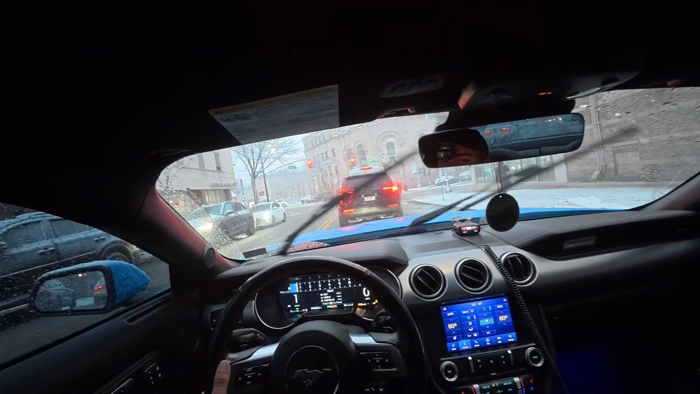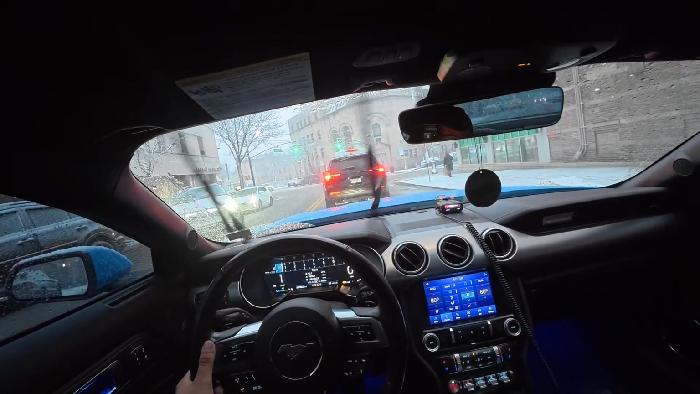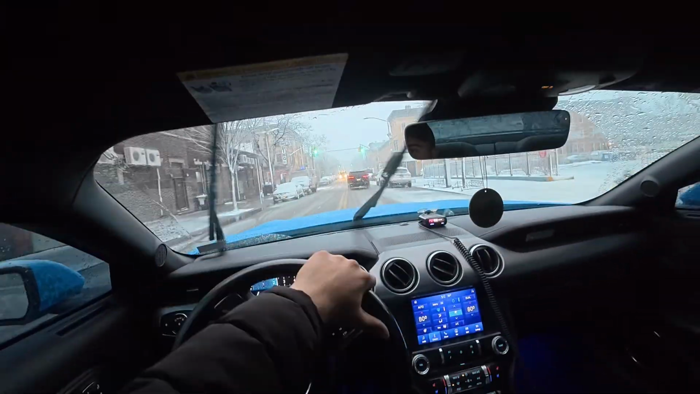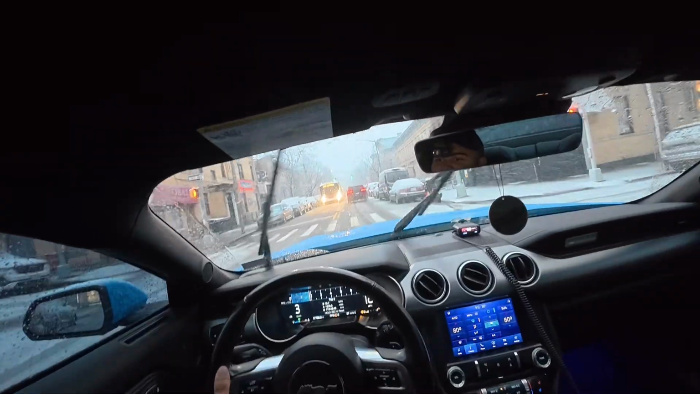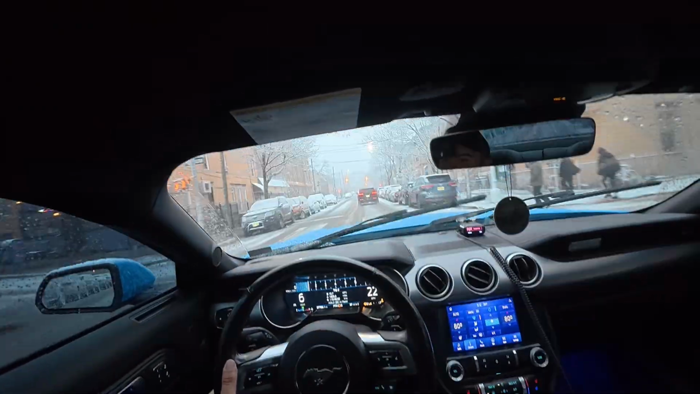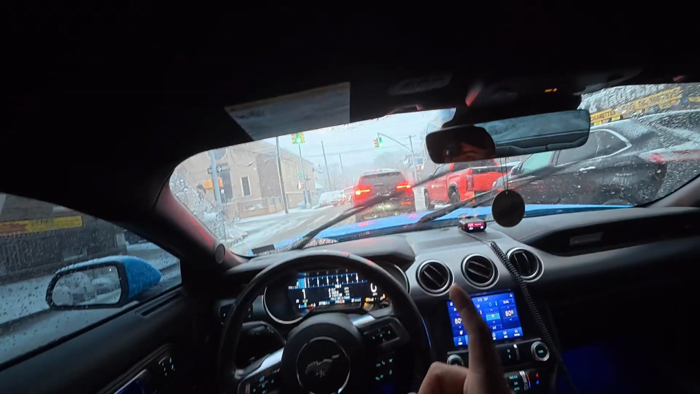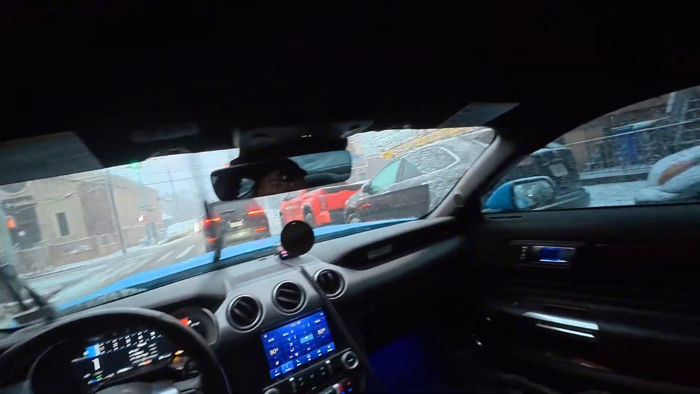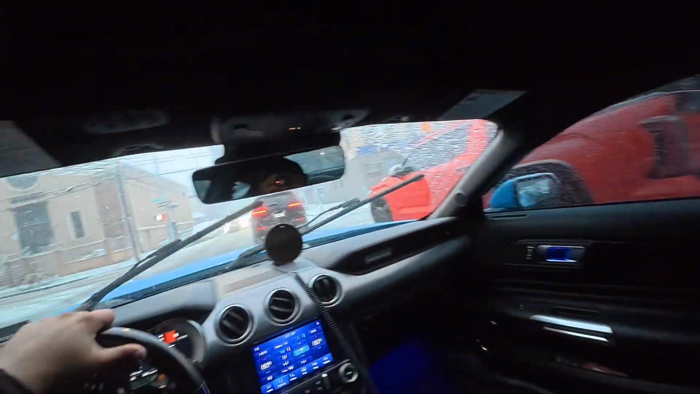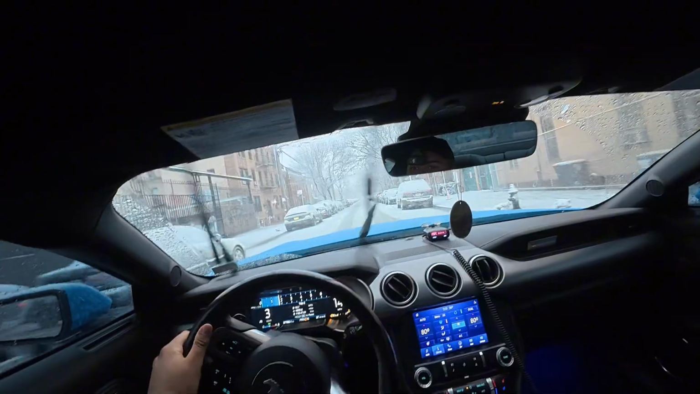I kind of want to do a little spin class in the car, but I don't know. Ooh, she really kicked out that time. Holy shit. That was definitely a mix of just slush. Honestly, I'm not gonna go this way because I'm literally sliding. I didn't even put gas. Oh, I'm literally sliding. Look at this. This is insane. The roads are not even salted or nothing.